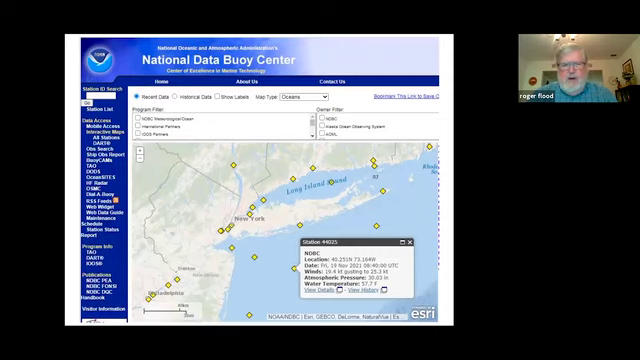And so I'm going to start by going to the National Data Buoy Center and looking at this buoy in the middle of the apex, and getting the record from that, which has wave parameters, period, height, and basically the period and the height and the water depth are the things that we need.